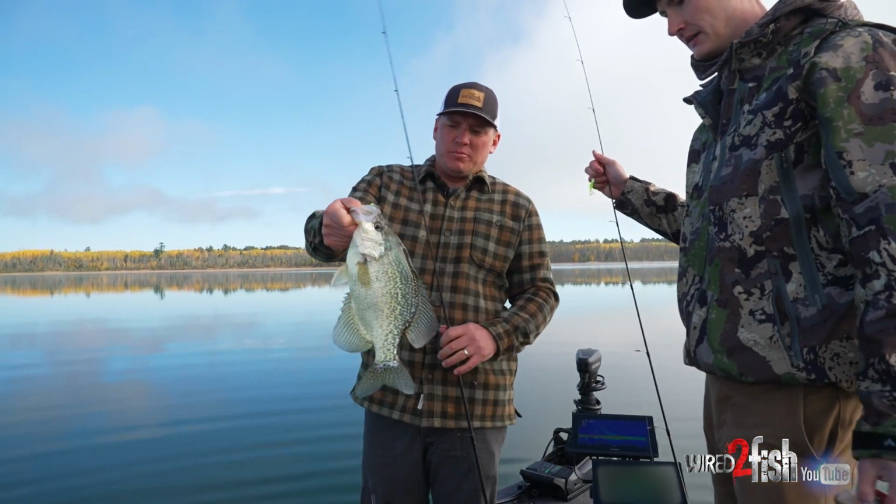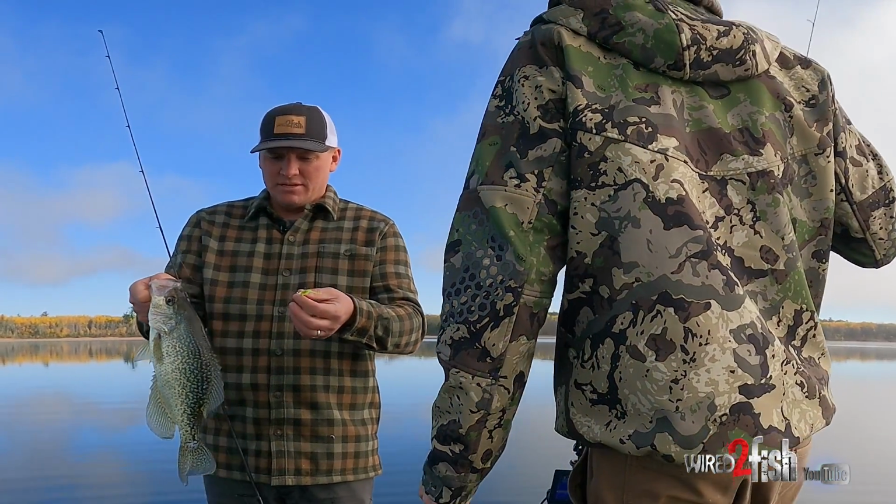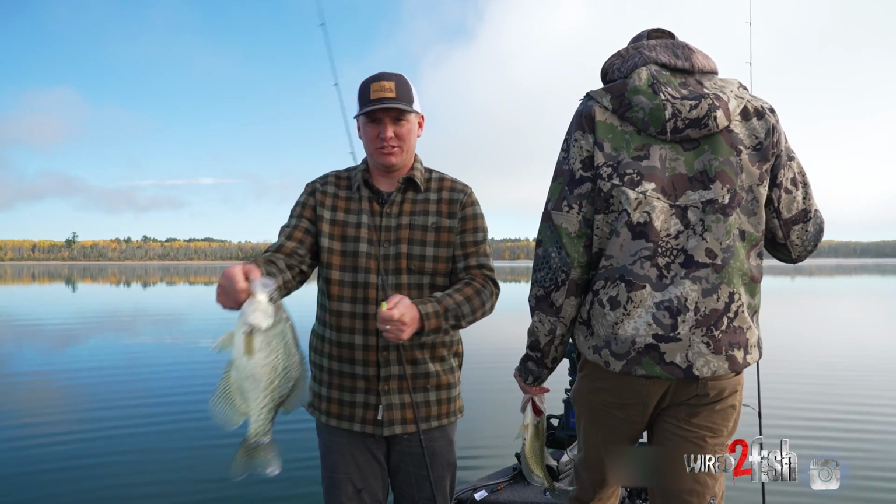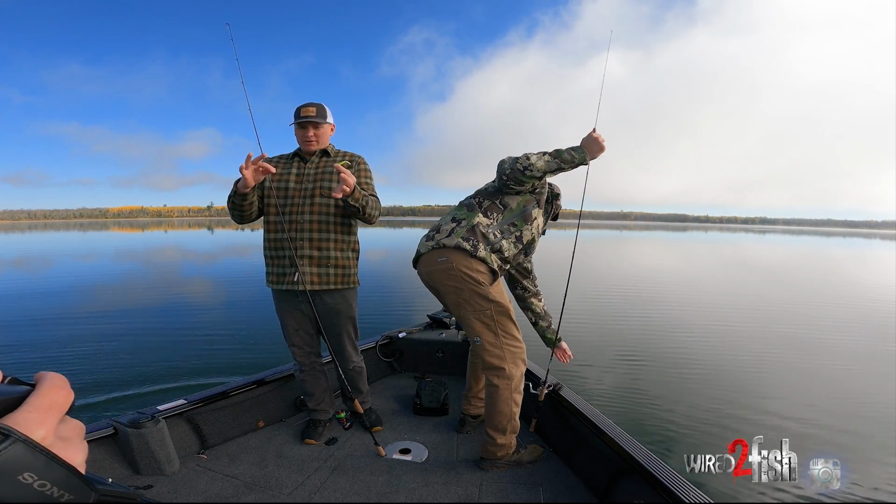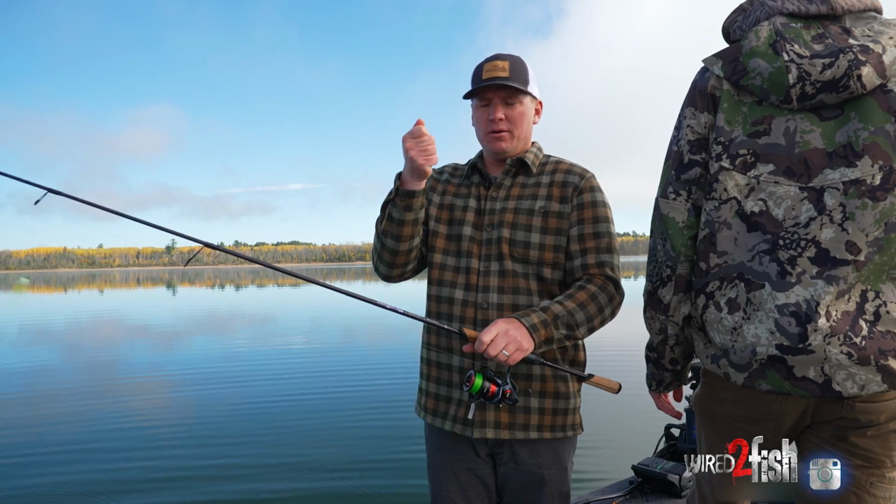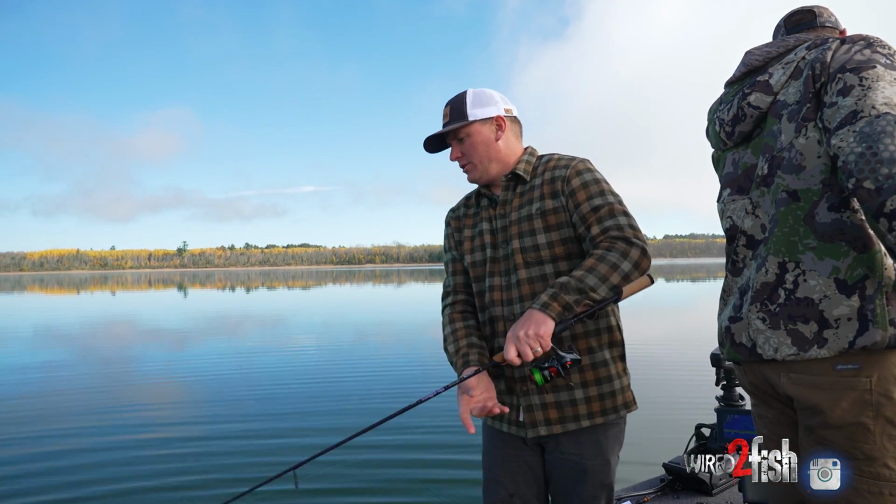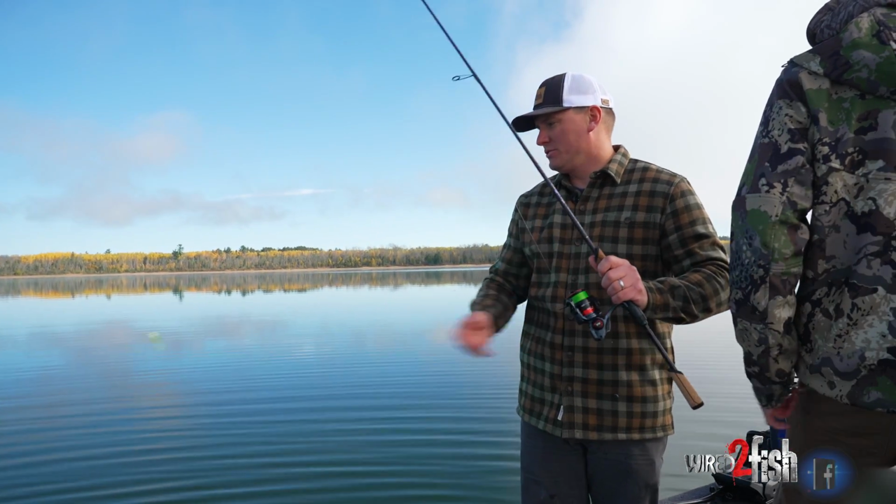But I think it just helps keeping them pinned. Once you get a hook in them, that braided line really reinforces a good solid hook set. Little shank of fluorocarbon, but that braid really helps drive the hook home. And then you have that medium to medium light action rod that really helps.